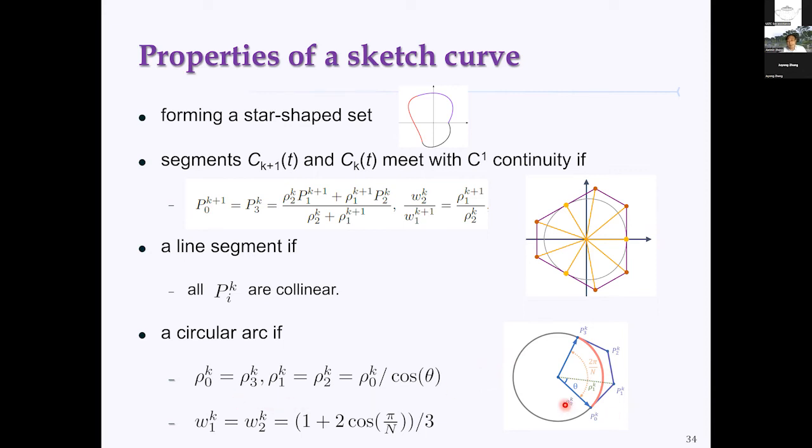So if you set the radial coordinates properly, and also set the weights properly in a way that involves the angle theta, then we can prove the rational Bezier curve is a circular arc. So in that case, we can represent the circle exactly. Right? So those are some representations for our sketch curves.